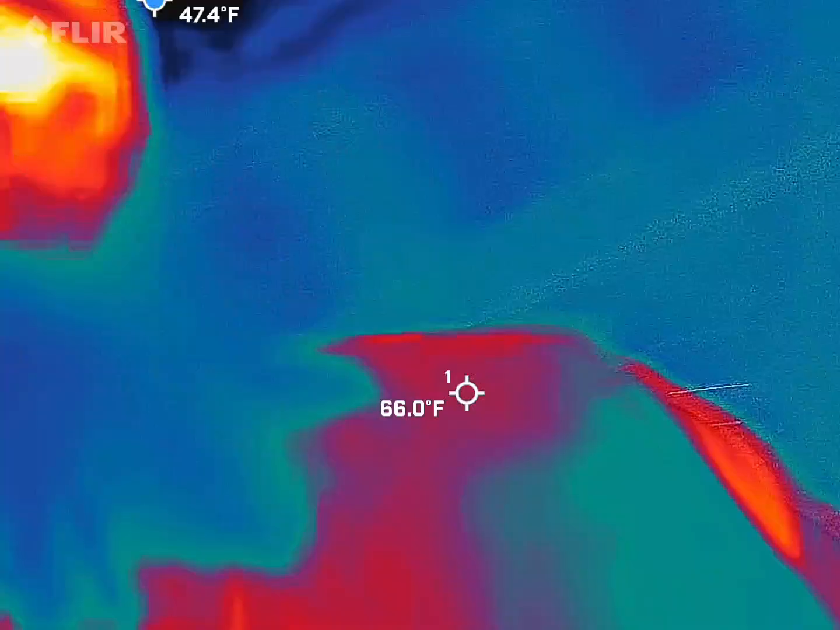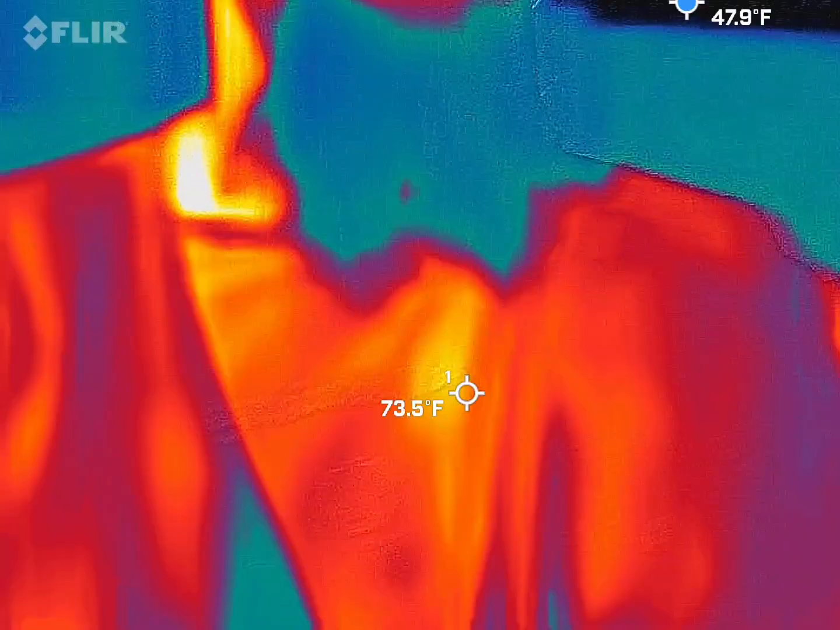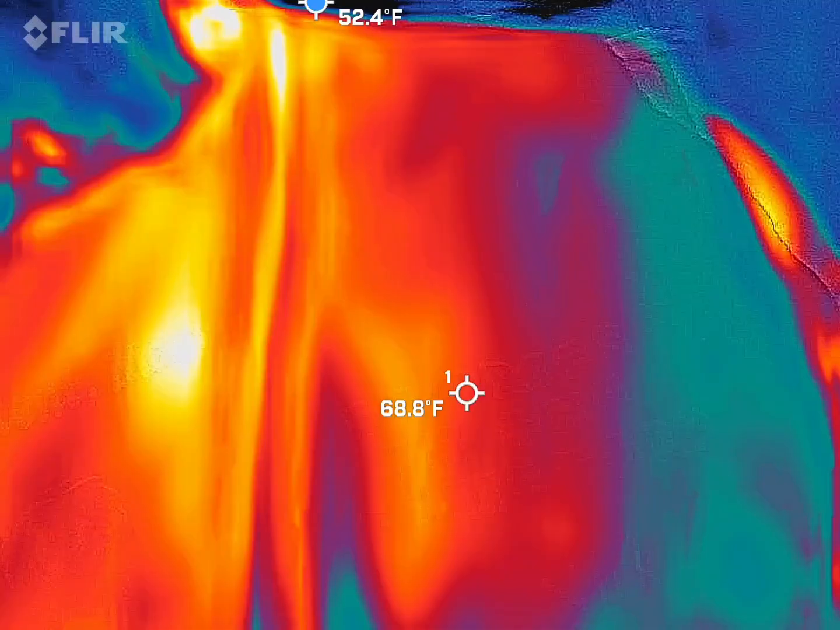You should be able to see me in this camera. So red, orange, and yellow guy. I also like to point out that I'm the red, orange, and yellow guy. That makes me the hottest thing inside the frame. Sorry, Stefan, but that's how it works tonight.